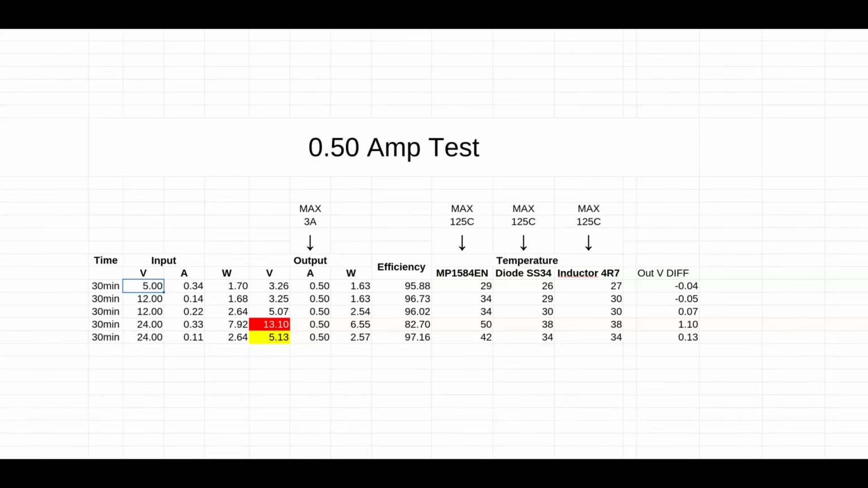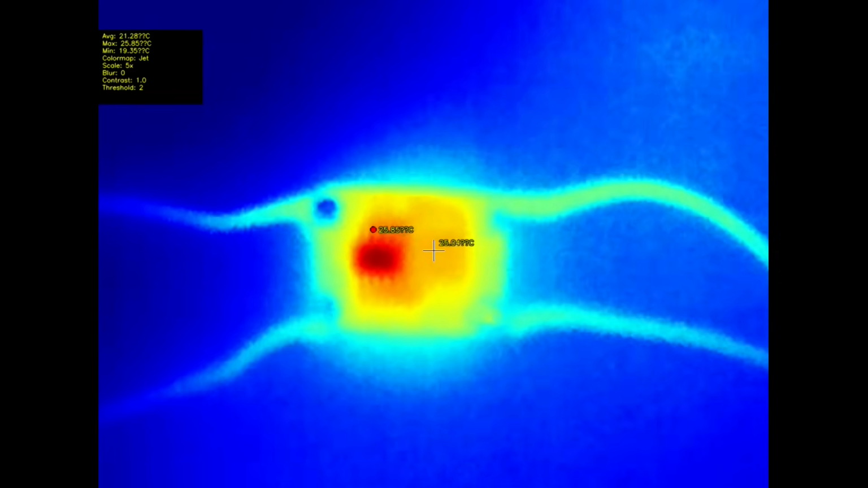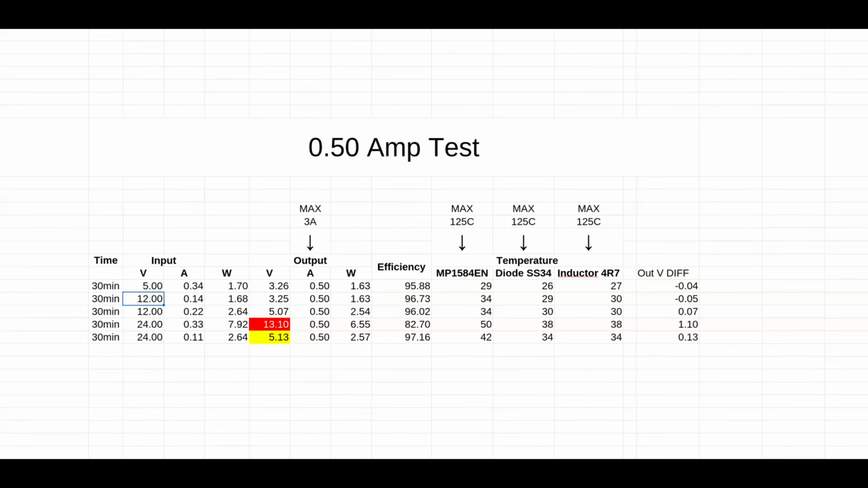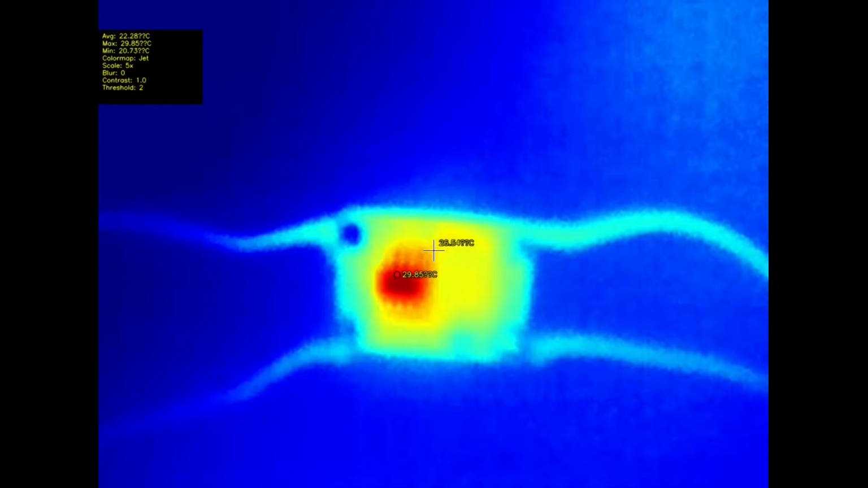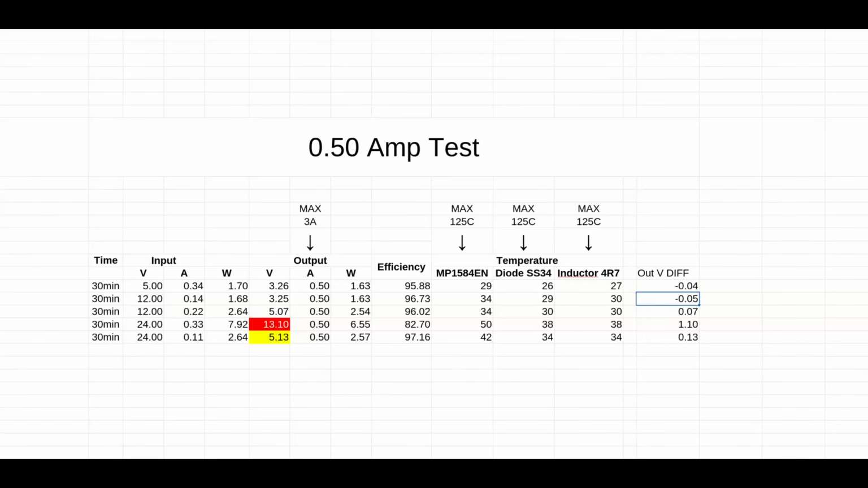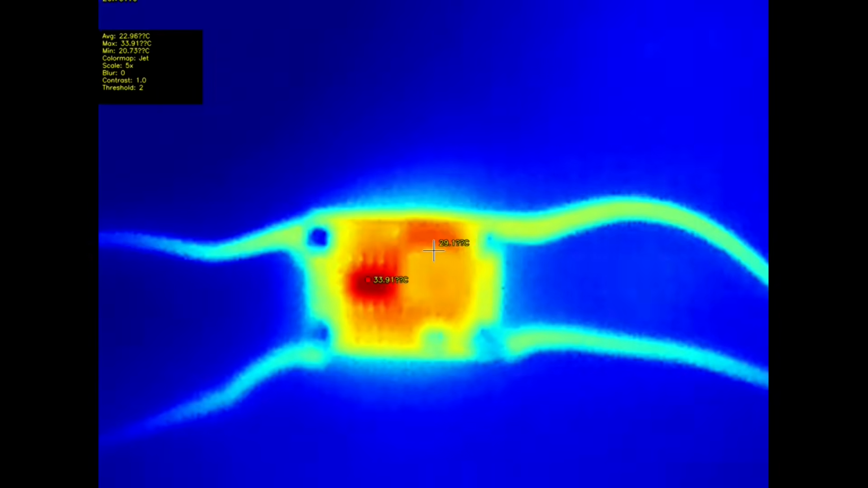So from 5 volt to 3.3, everything's good. The efficiency is great. The voltage drop is minor and the temperature is pretty solid. From 12 volt to 3.3, same story. The efficiency is great, the temperature is great, the voltage difference is minor. From 12 volt to 5 volt, the voltage got bumped up a little bit, and we'll see later why I care about this. The efficiency is great, the temperatures are great.